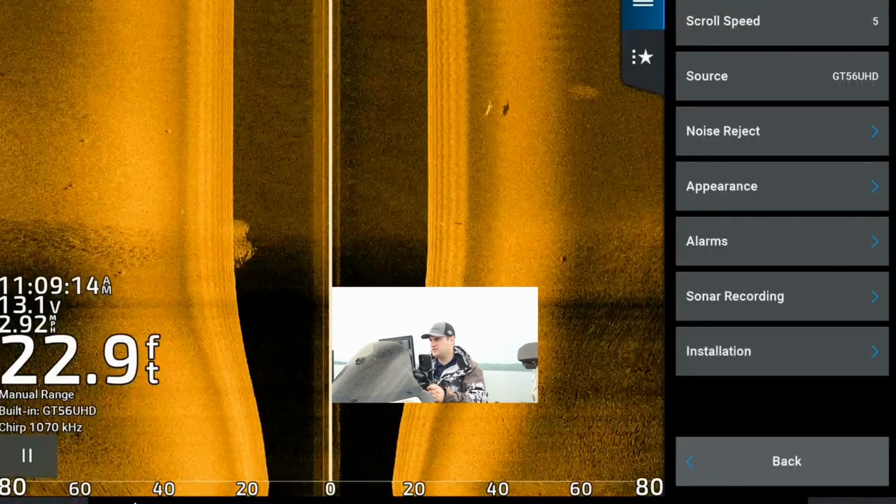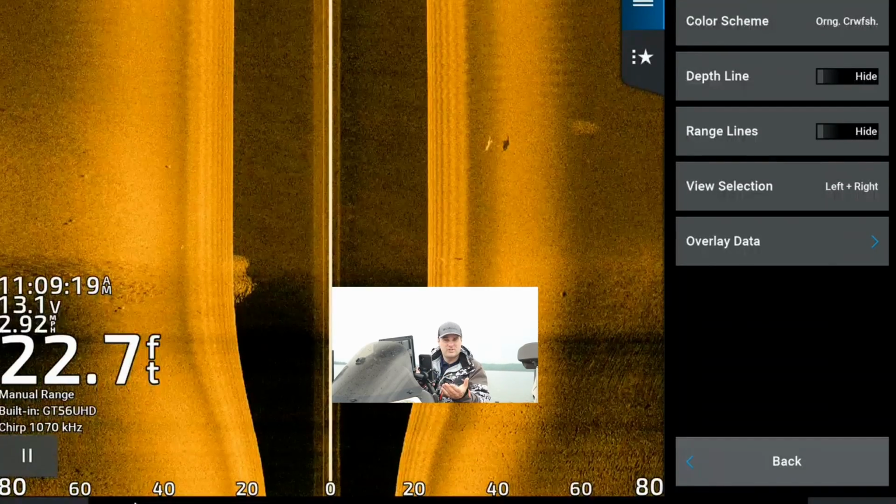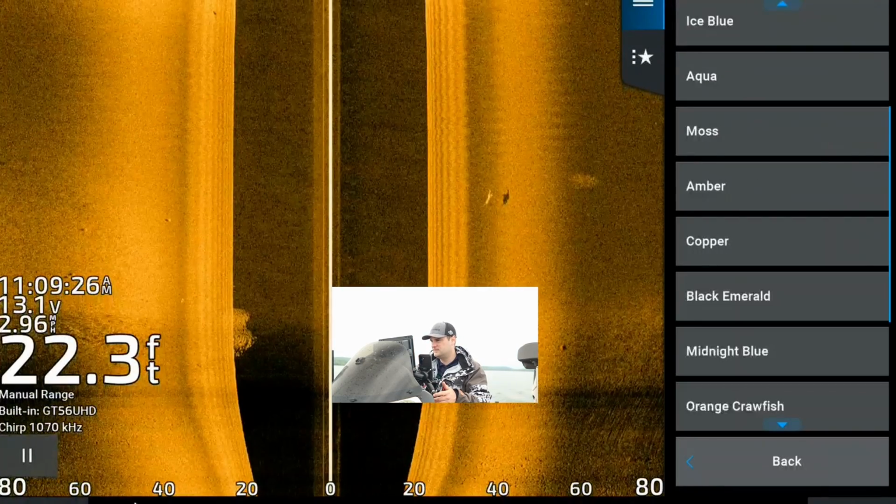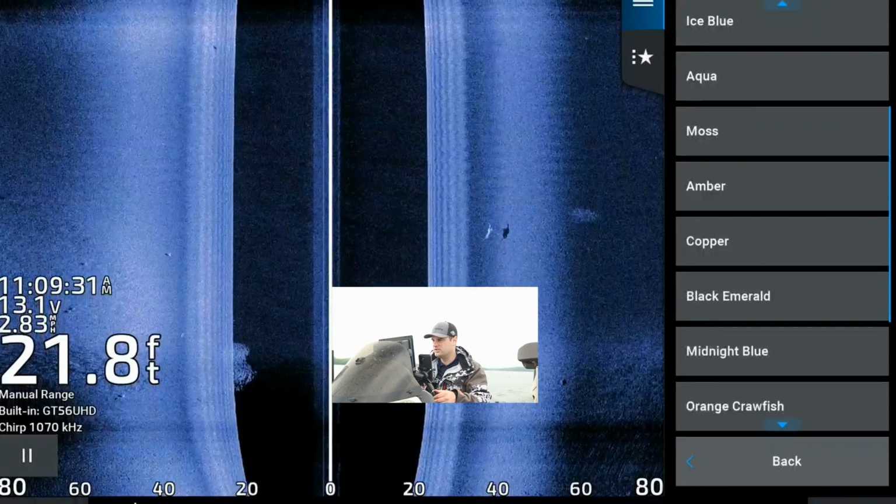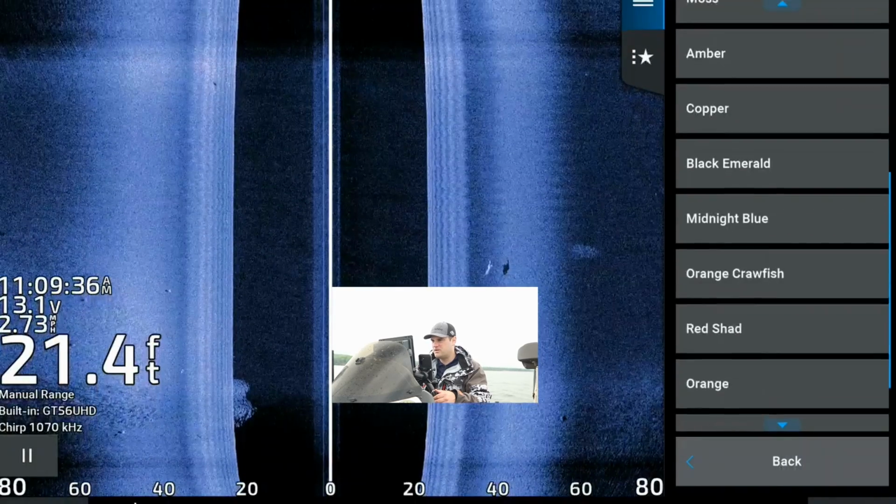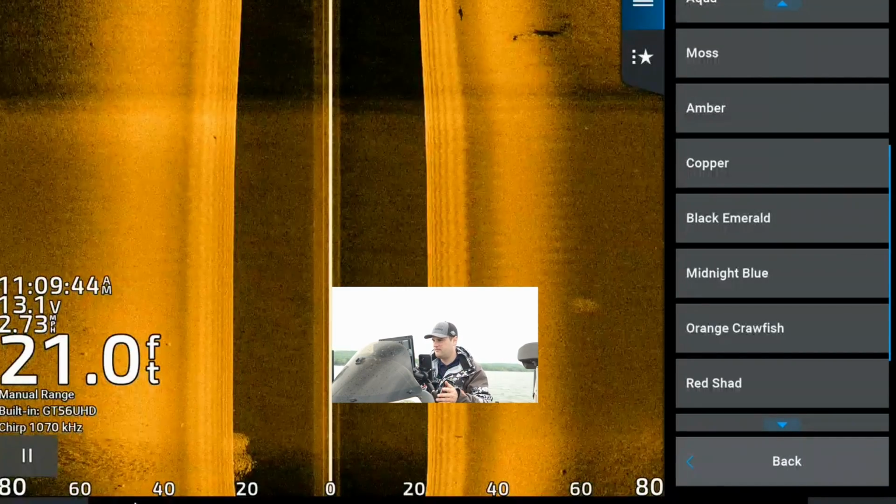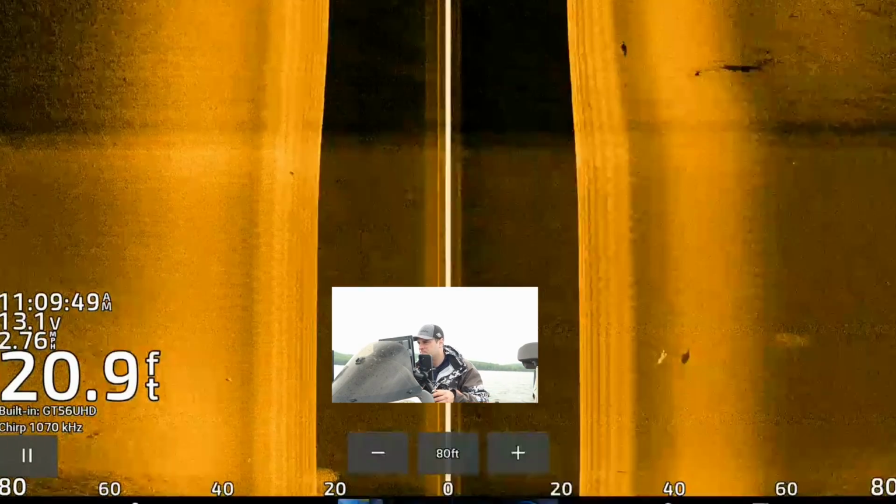Your appearance. Now the color scheme that I'm using right now is this orange crawfish pattern. I used Humminbird for many years, and this is very similar to the Humminbird side imaging screen. I think this ice blue is most similar to a lot of Lowrance screens. And then I think there's a green one that some people use as well. This is black emerald. My eyes just typically pick up the orange crawfish pattern a little bit better.